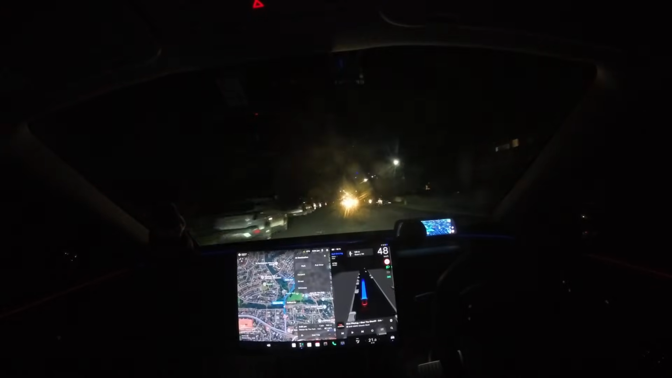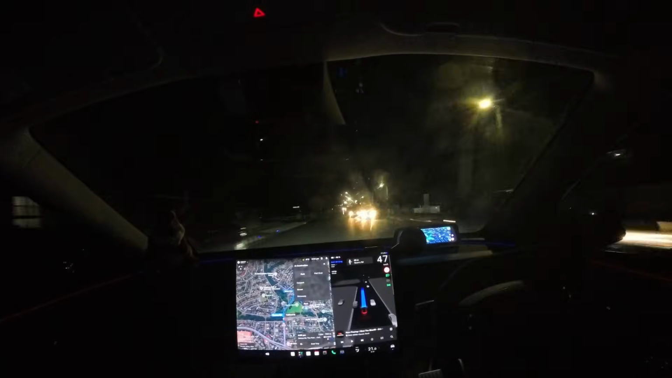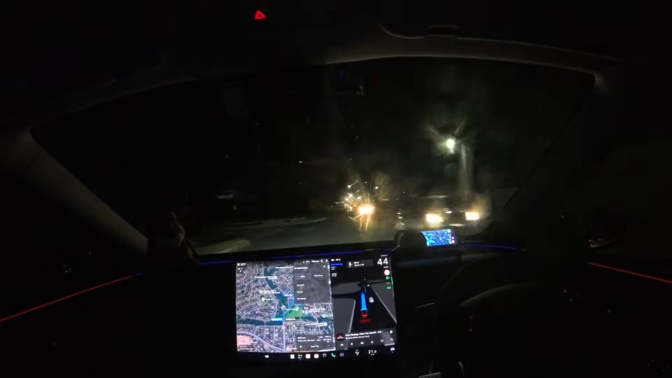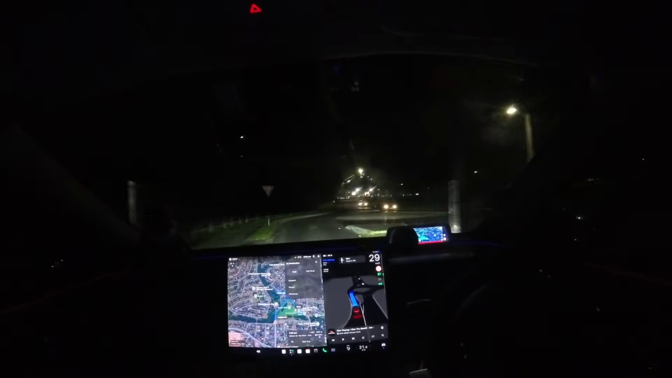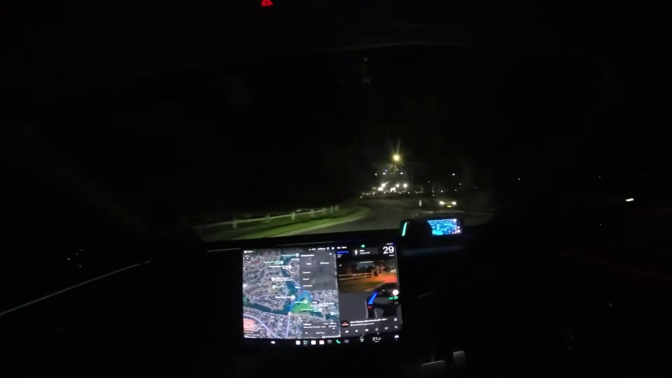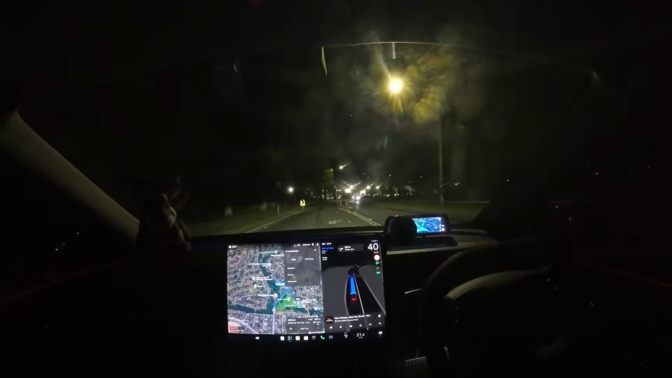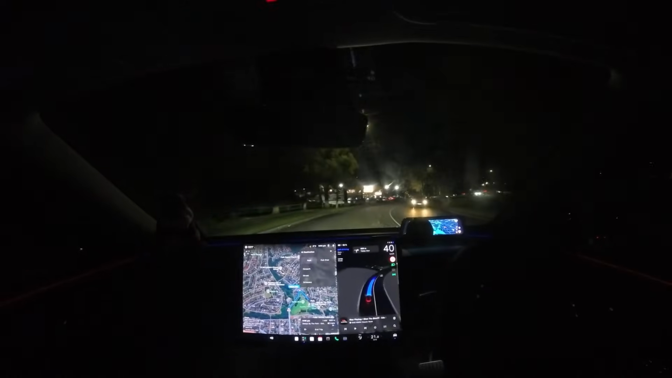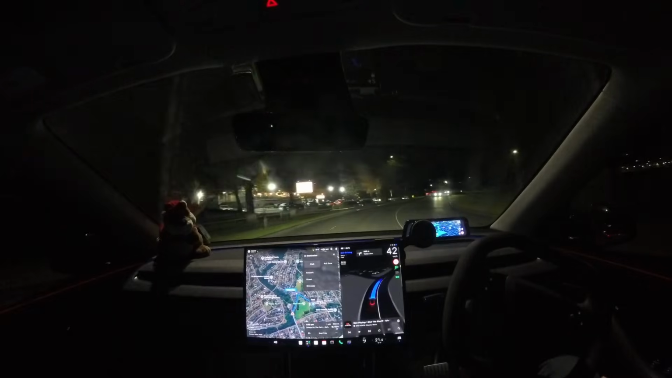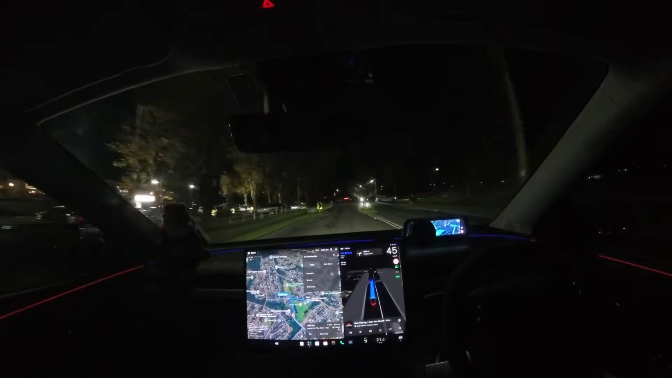So this bit here is going to be interesting, because the way we are going, now enter the roundabout, there's a small roundabout here, so it'll be interesting to see how it navigates that. And also, in 200 meters, turn right onto Yates Avenue.